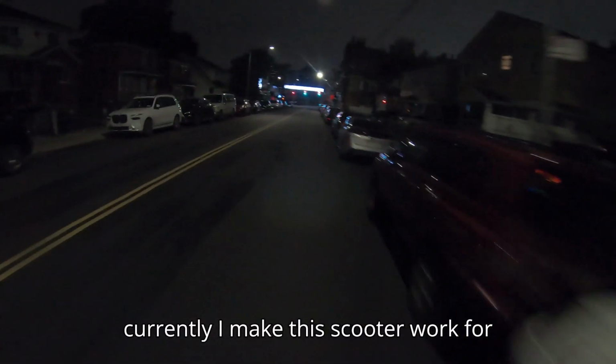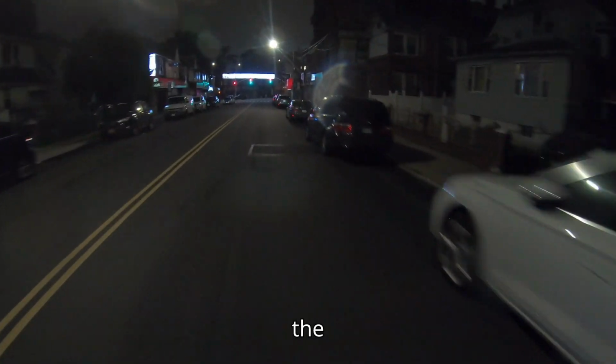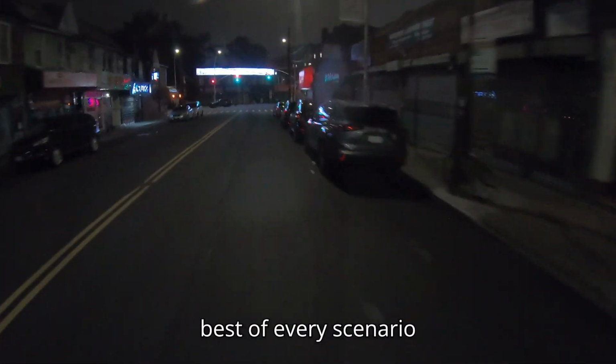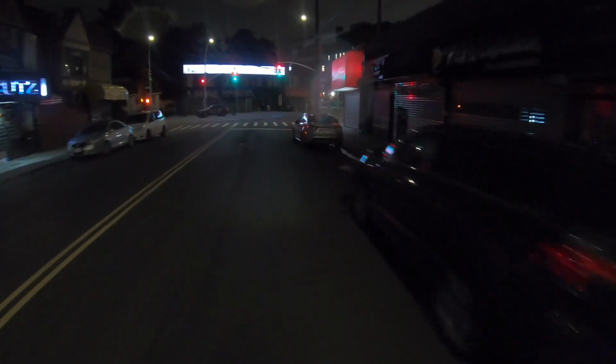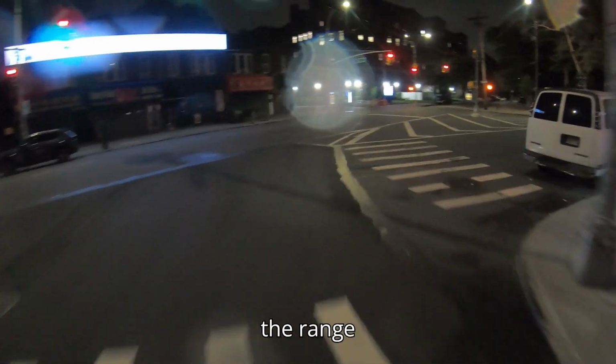Currently I make this scooter work for me. It's not really the best of every scenario. My biggest complaint with this scooter is the range.